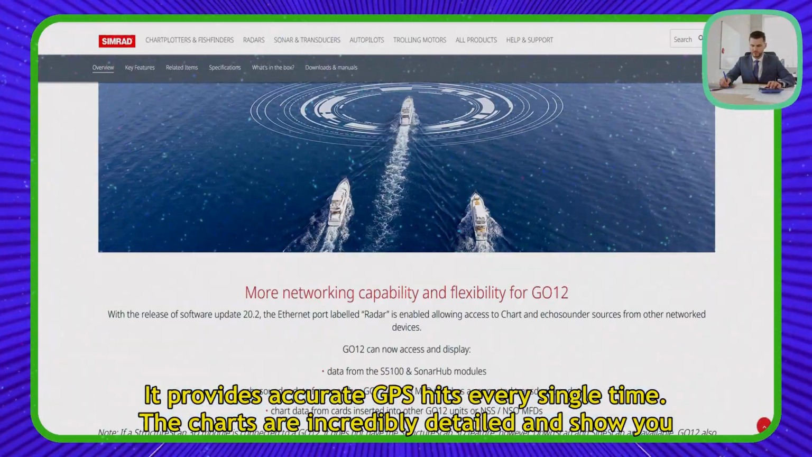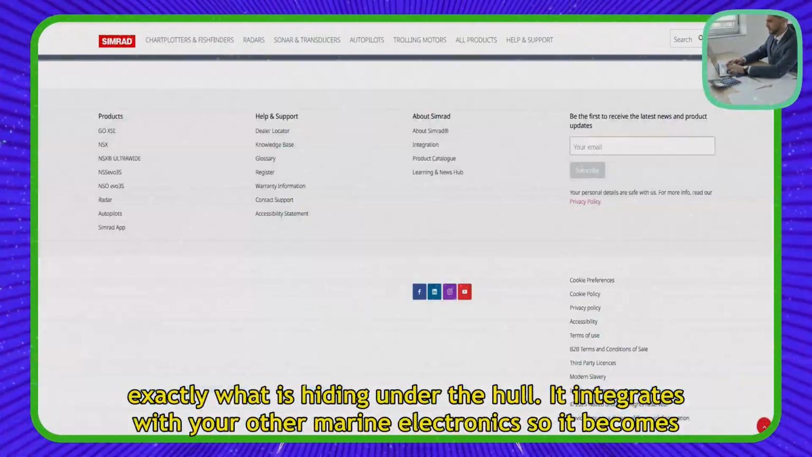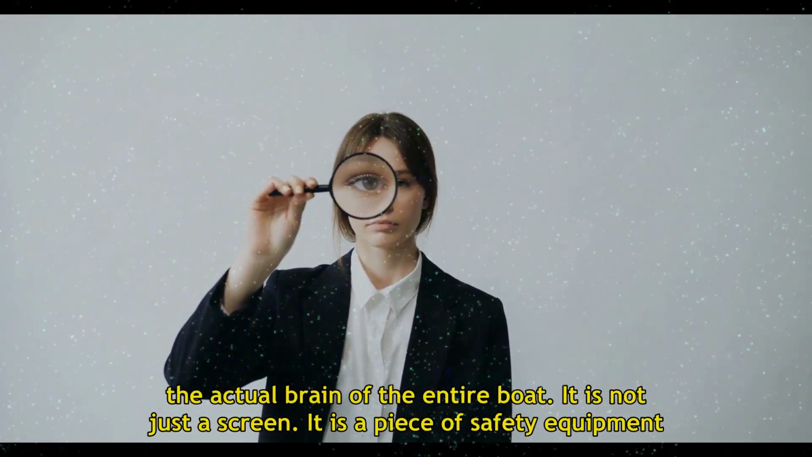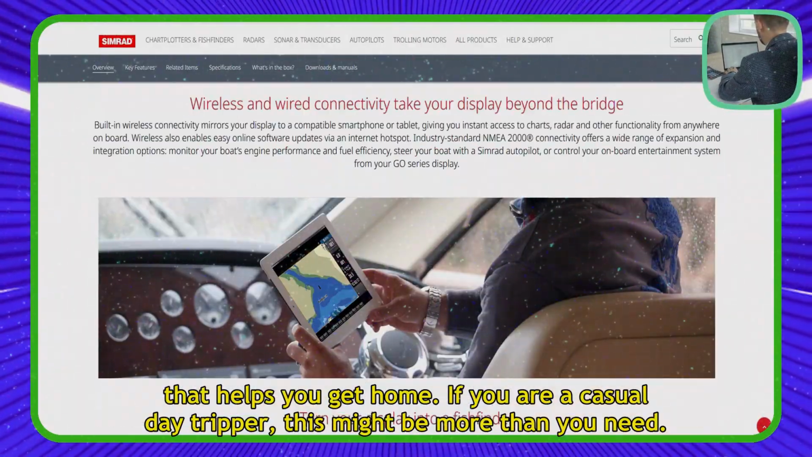It provides accurate GPS hits every single time. The charts are incredibly detailed and show you exactly what is hiding under the hull. It integrates with your other marine electronics, so it becomes the actual brain of the entire boat. It is not just a screen. It is a piece of safety equipment that helps you get home.